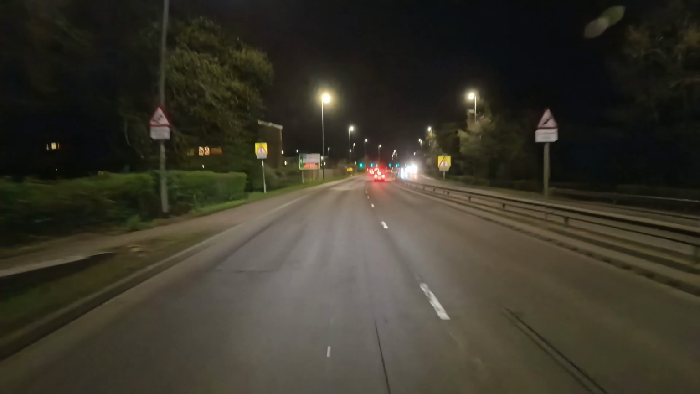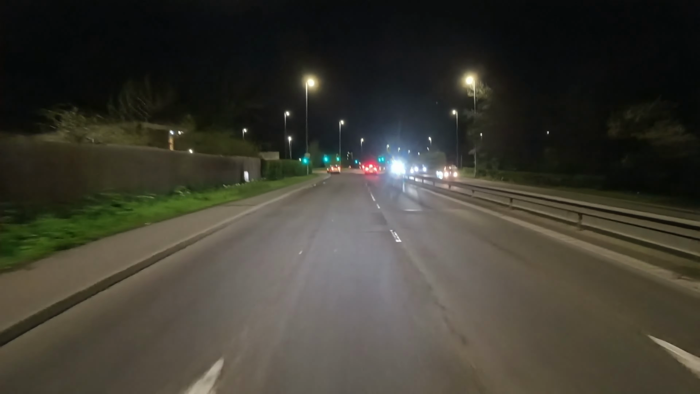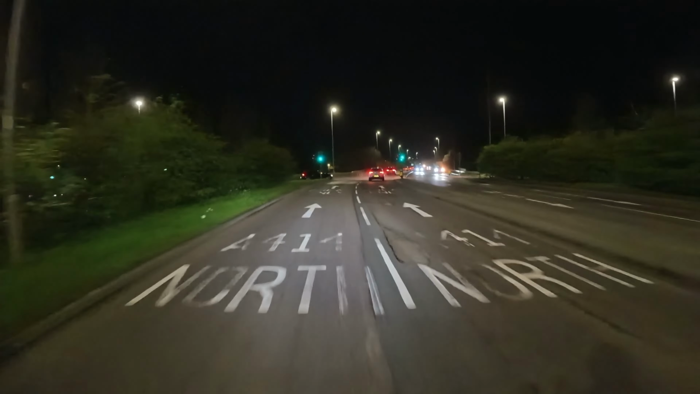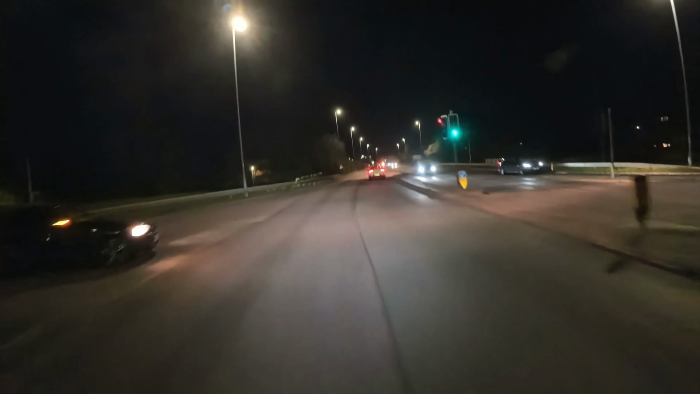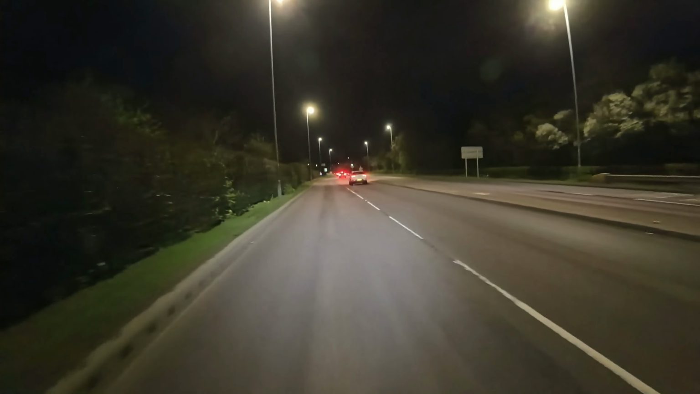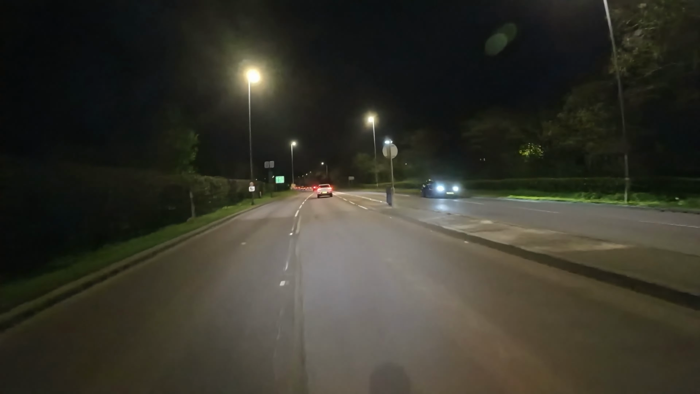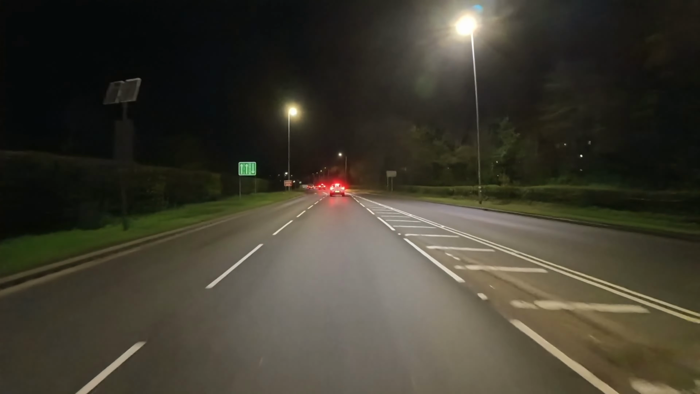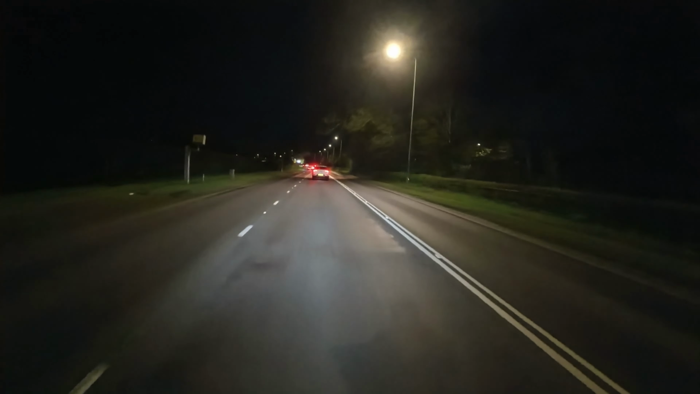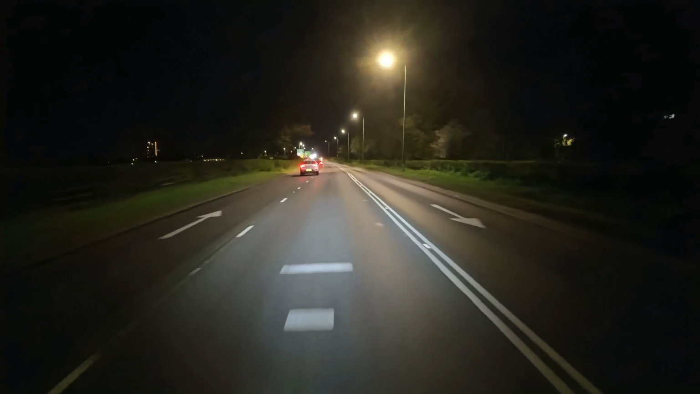Yeah, here we are in Harlow. I hope you can see it. I nearly forgot to take off the ND filter. That would have been very bad. I don't think you would have seen anything at all. So yeah, I did remember. I remembered to put my clear visor on as well instead of a smoke visor. Smoke visors are no good.